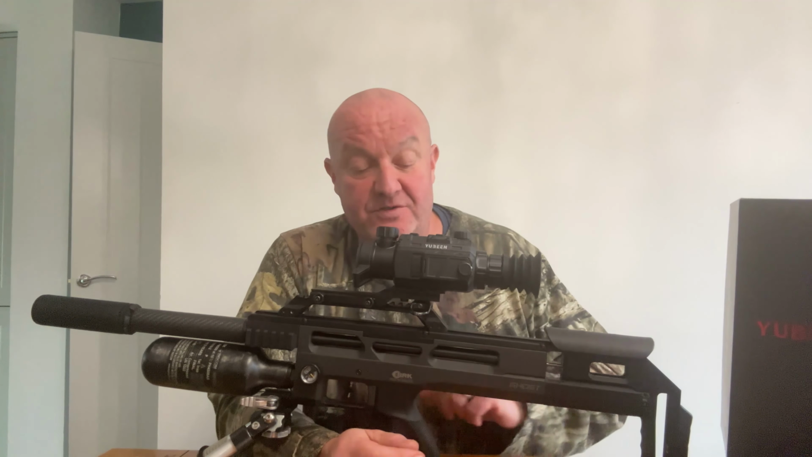Right, I think that's about enough for now. That instruction manual is going to be put back in the box, because as always I like to use these bits of kit without reading the instructions, just to find out how user friendly they are, because not everybody's tech savvy, and if it's user friendly, it's open to everybody. So I'll see how I get on with that.